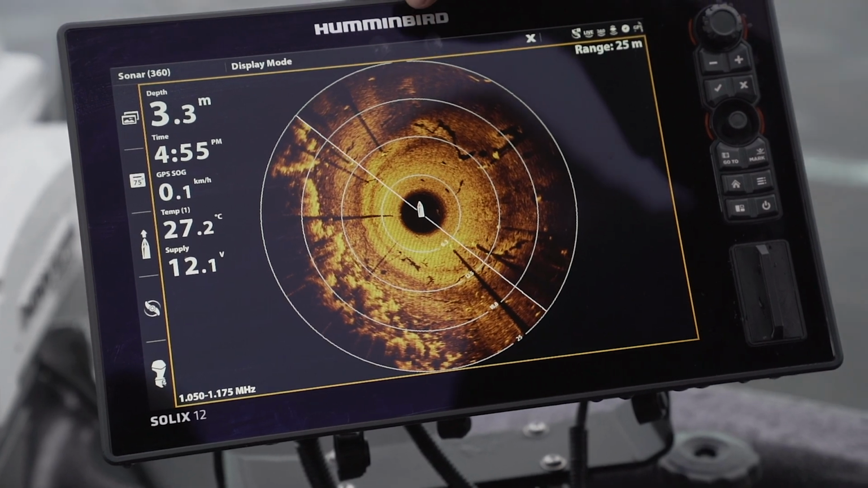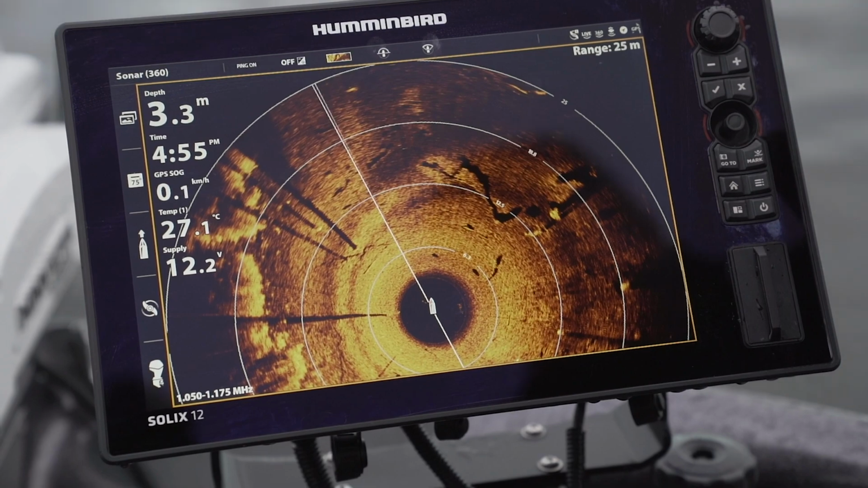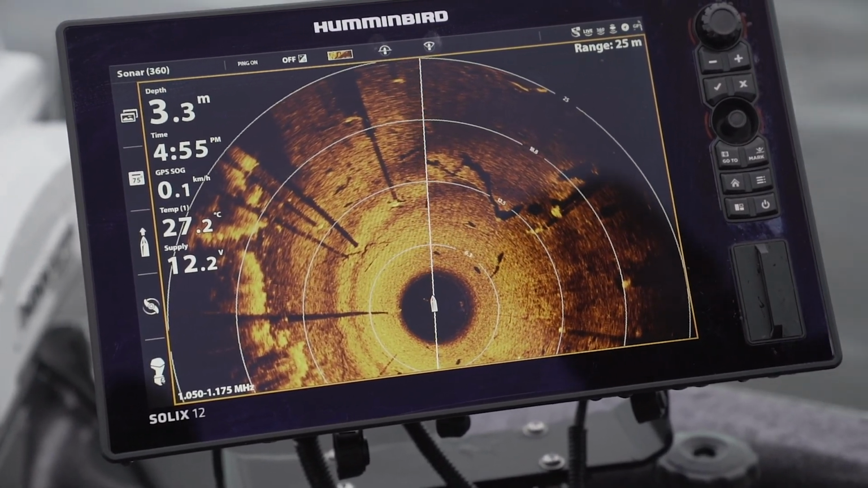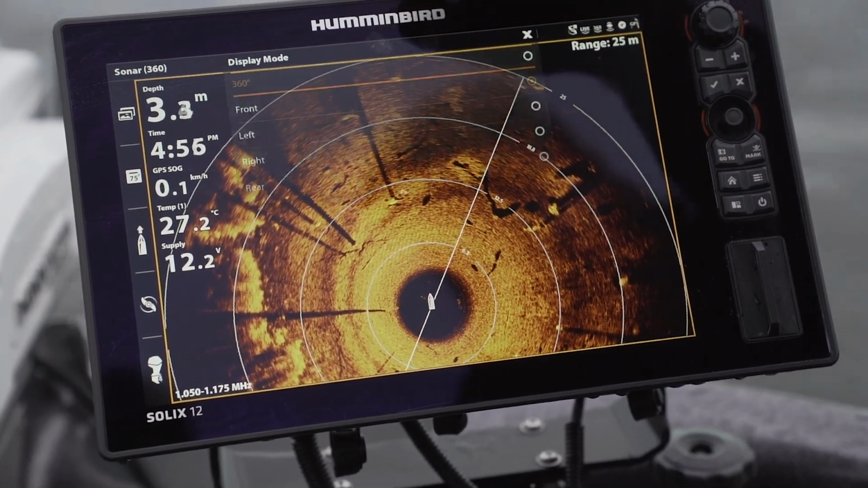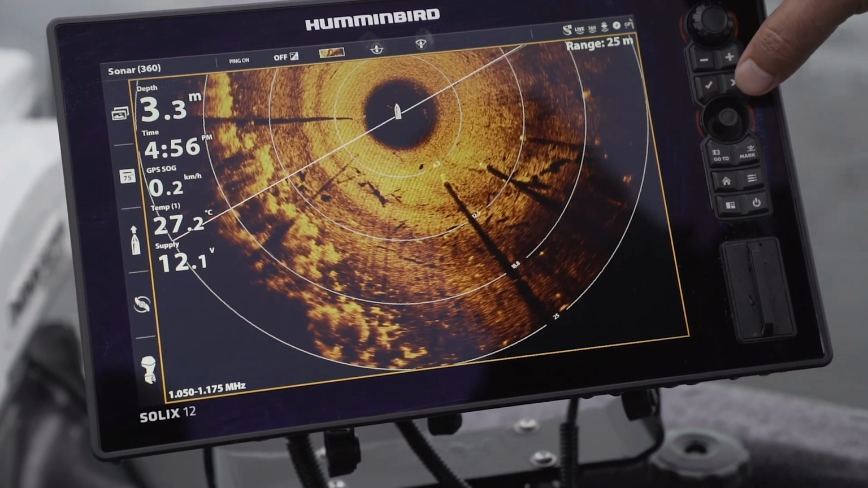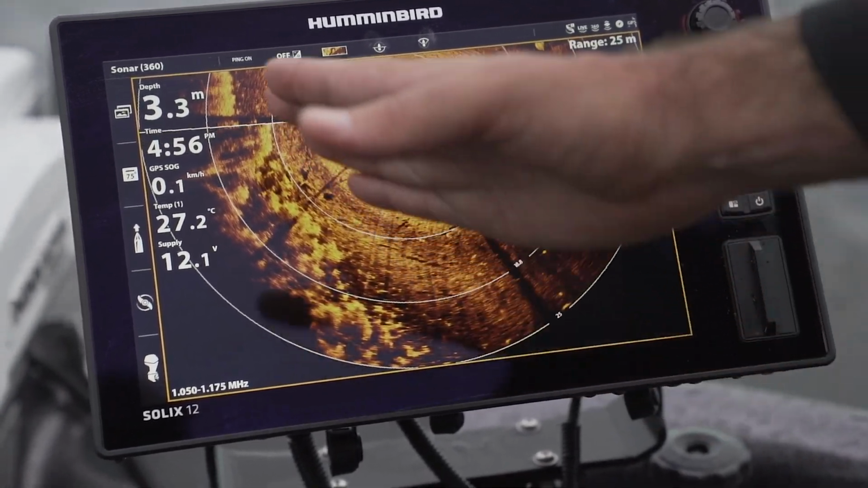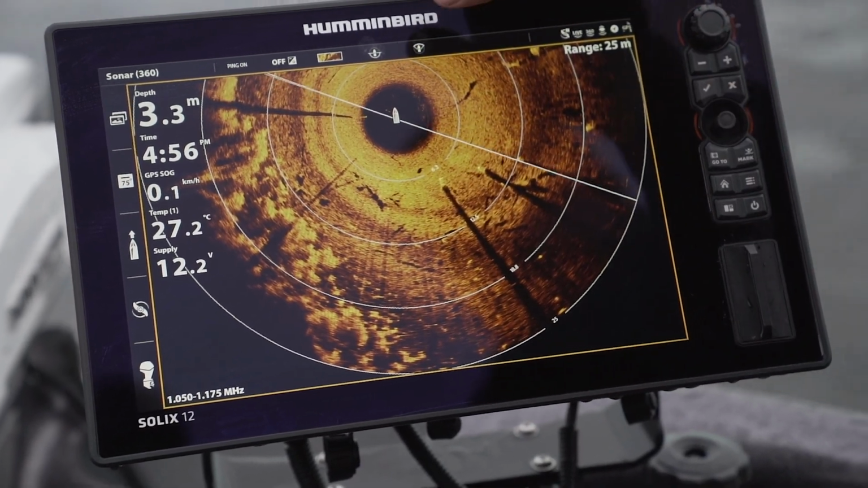There's a few different view options we've got here. If we go to the top, we can concentrate just on the front. So if you're casting off the front of the boat, you can just concentrate on the front. If you're at the back of the boat and we're fishing off the back, and we do have a sounder on the back of the boat in this one, so we can do the same thing, just concentrate out the back of the boat. If we happen to be casting along this weed edge or something, we can just make use of that screen.